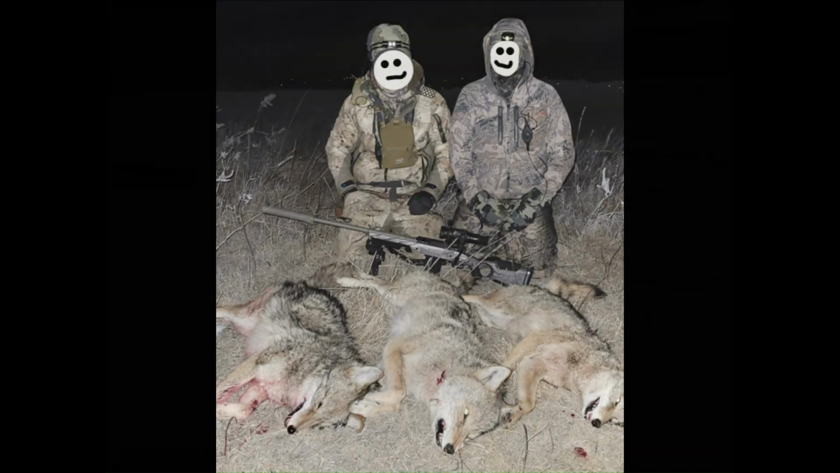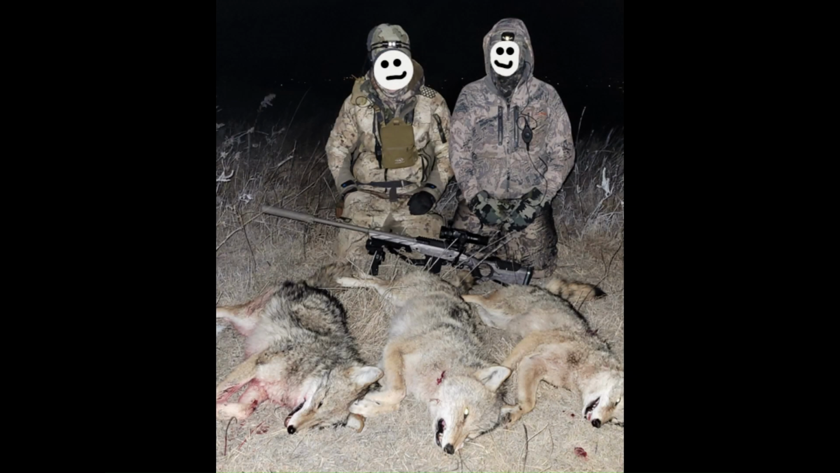But all in all, not a bad spot. Shot 4 coyotes, 3 recovered. And actually, all 3 of them were males, so we left a few out there for next year.